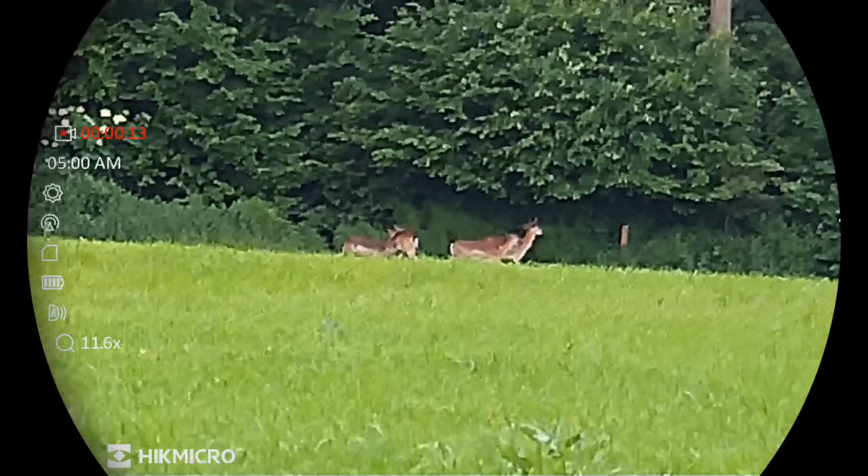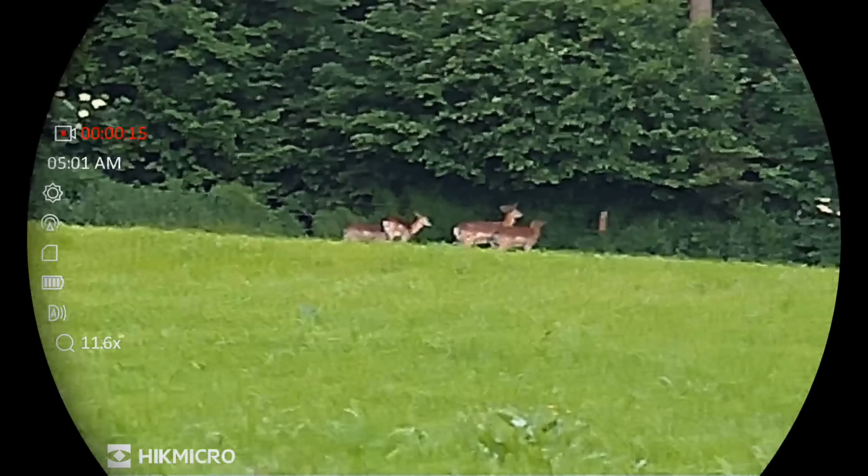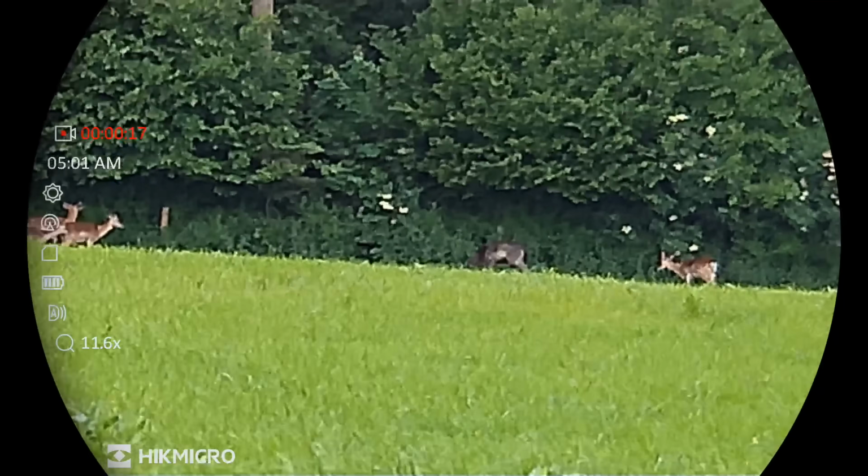Well, that's just typical. I've seen several fallow out this morning, about half a dozen of them out on the edge of the wood there, but as yet no roe deer. It's normally the other way around. You're out after fallow and all you bump into is roe.